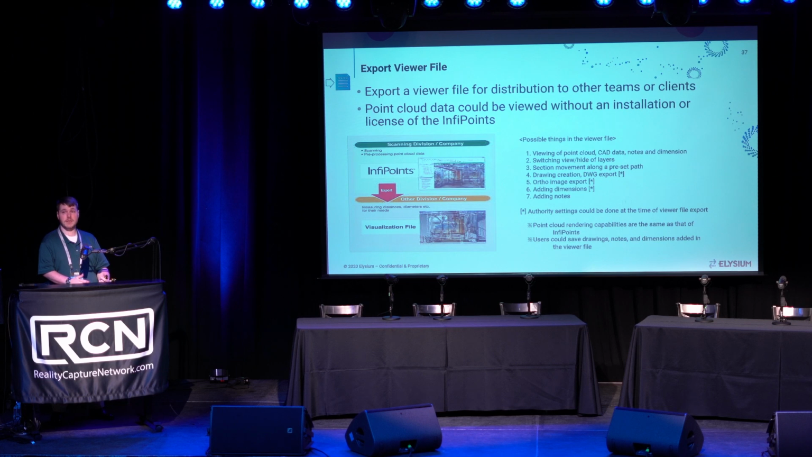However, with the viewer file, it's much more limited functionality, but it is completely licensed and software independent. Once that viewer file has been generated, I can hand it off to anybody, and then that person, again with a Windows machine, can open that viewer file, they can take their own measurements, they can make their own comments, and they can experience that environment the exact same way as the original engineer.